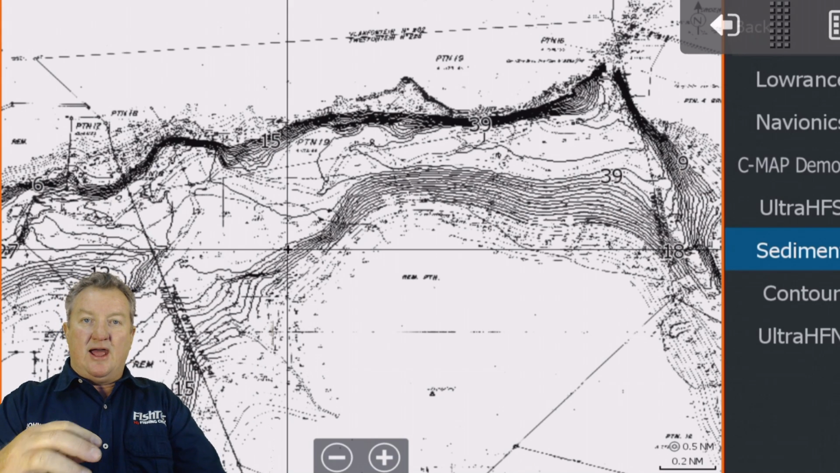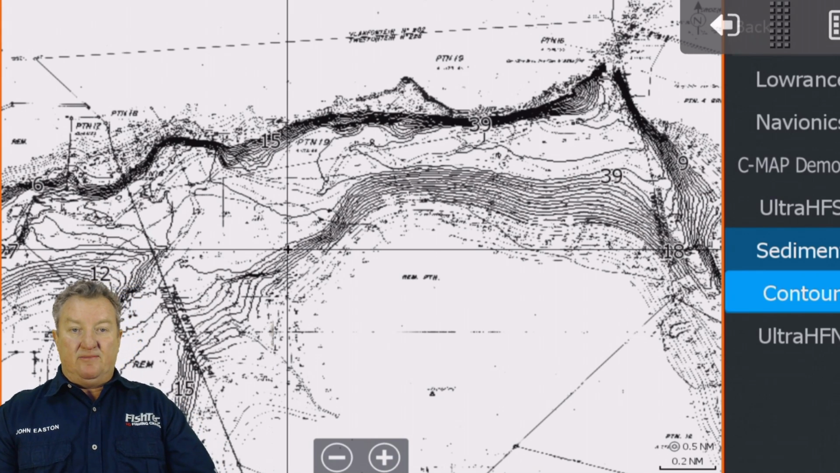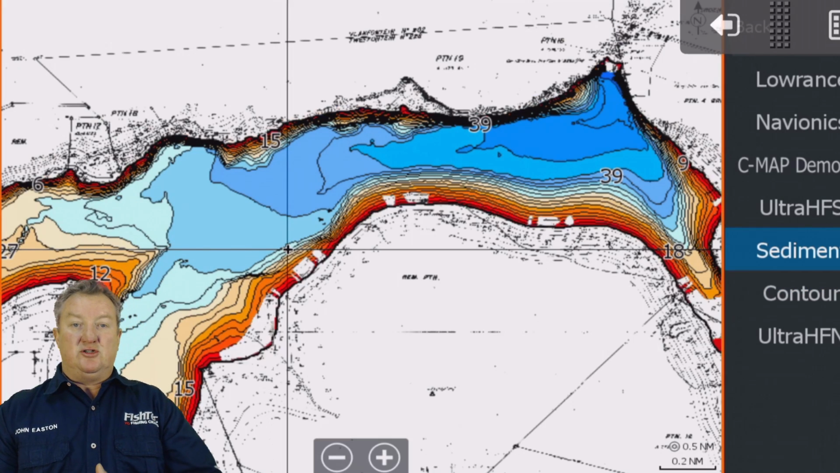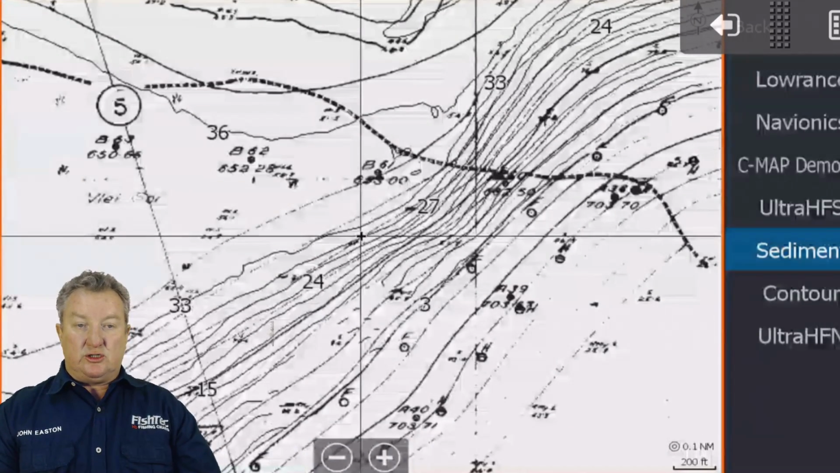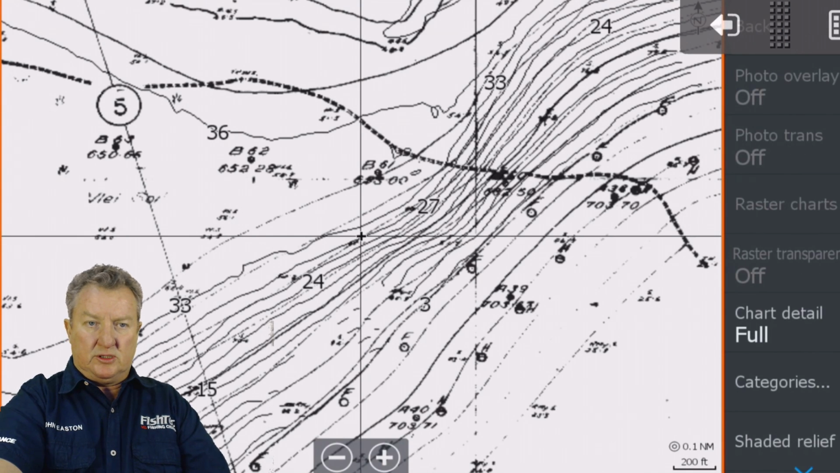Now that I've been on the water, now that I've scanned it, now that we've got a color contour chart, as you can see there, things make a lot more sense compared to just the old black and white. However, if we zoom into certain areas, I see we still got my contours on. Let's turn those contours off.